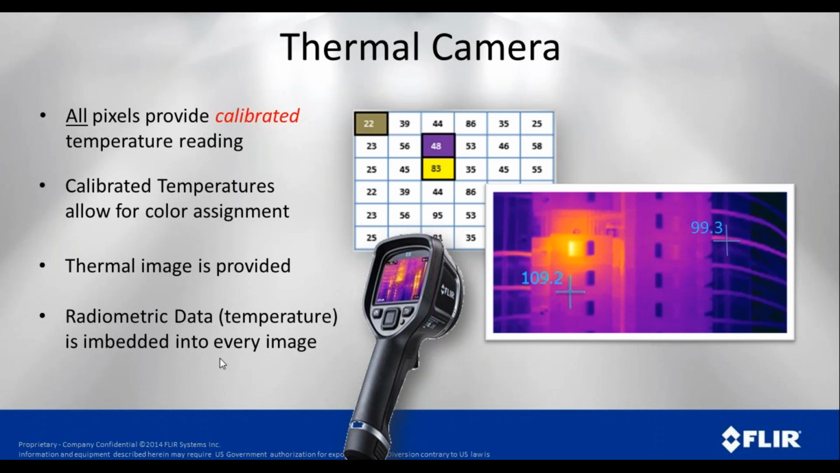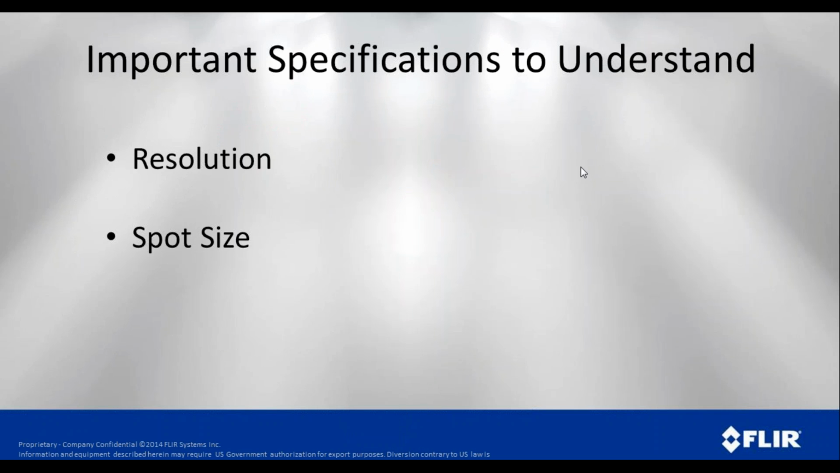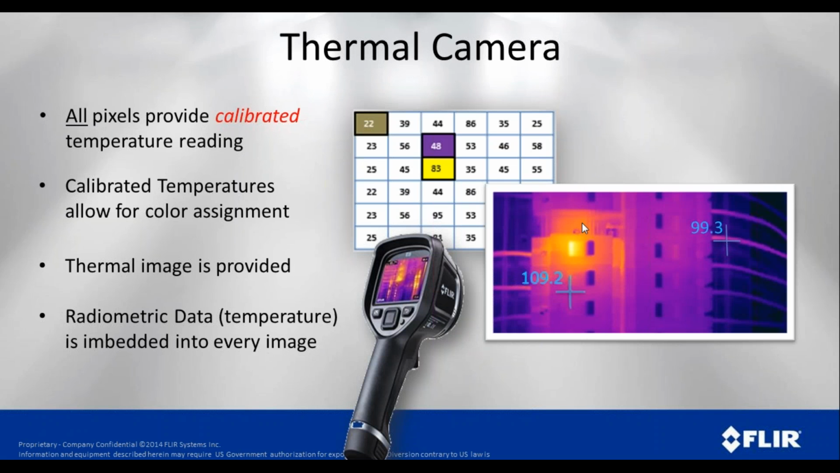The nice thing about that is when we save an image, we save the temperature values for every pixel in that image. So after the fact, we can go in and measure the temperature anywhere in that image, even places other than where we have this crosshair. In this example, it's 109.2, but it's not really in the hottest area. So we could move that crosshair up to the hot breaker and get the temperature reading there.